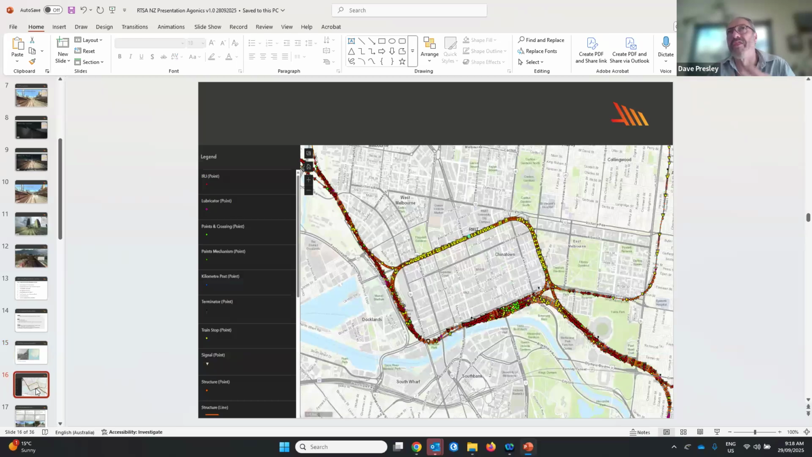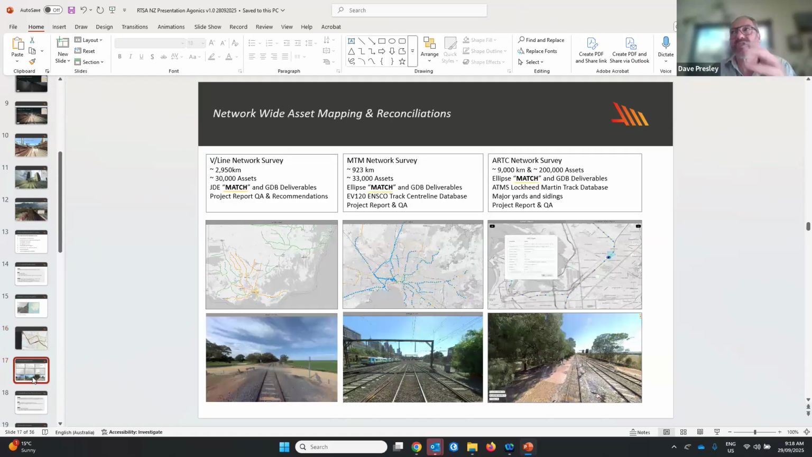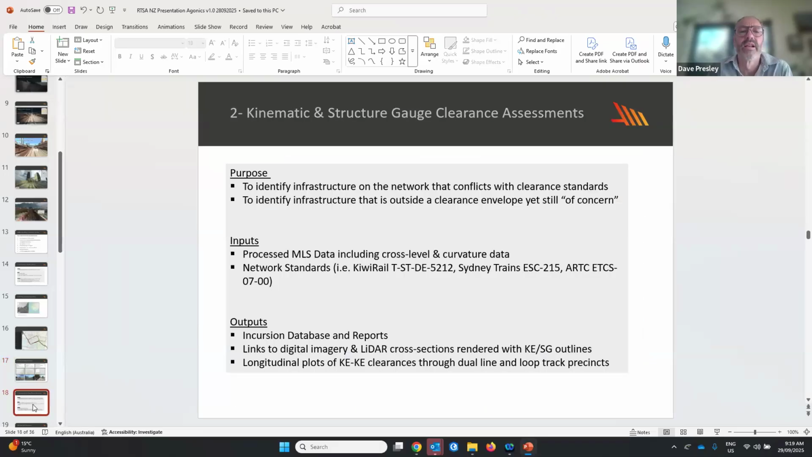Ultimately, what this delivers is a very accurate point, line and polygon database of track features, and the technique of capturing MLS and doing feature extractions is being delivered to VLine and MTM and ARTC, amongst others, to help build up hundreds of thousands of accurate asset coordinates.